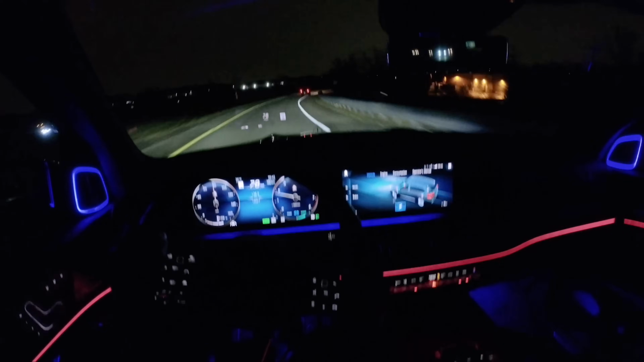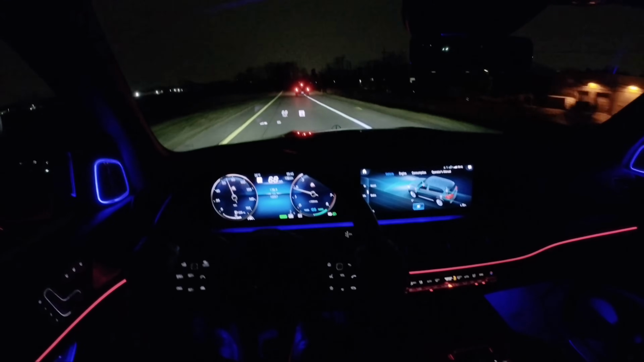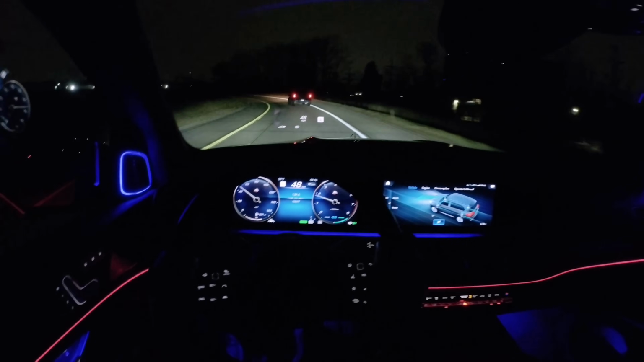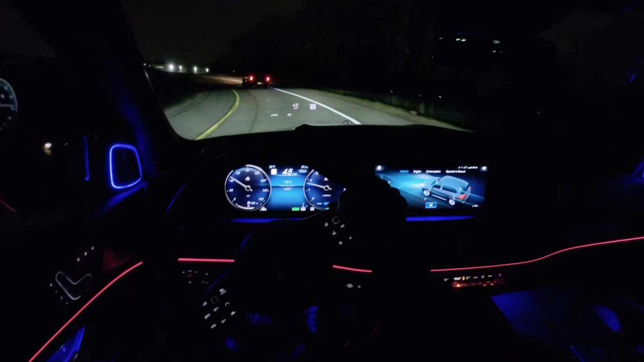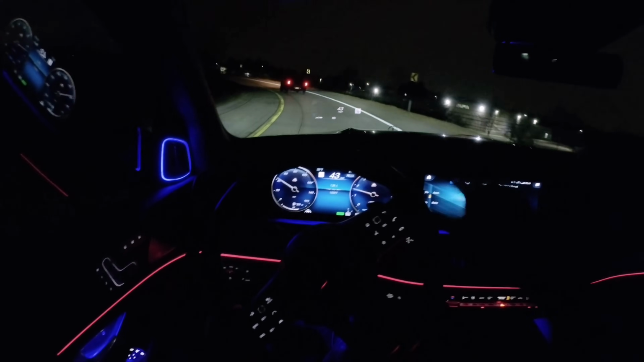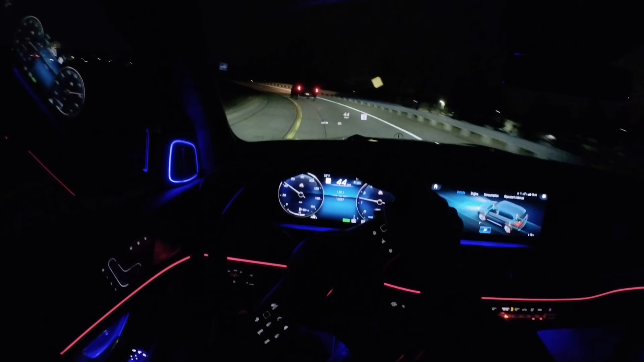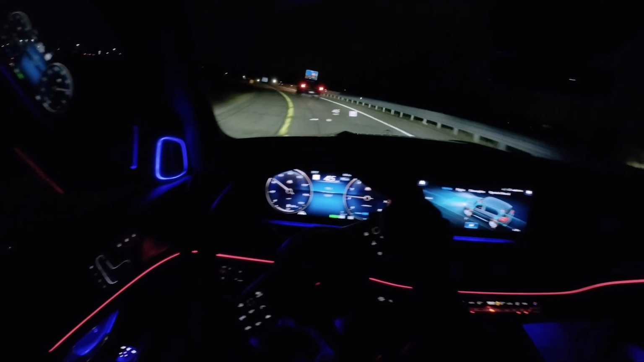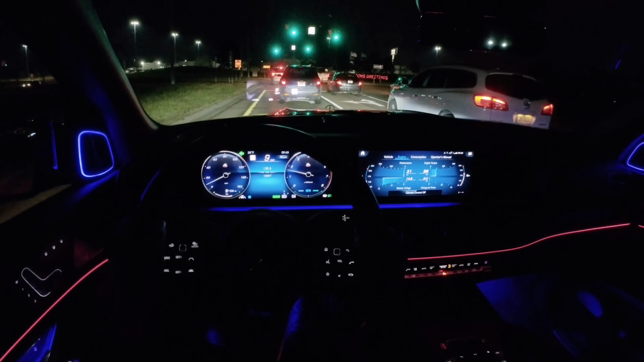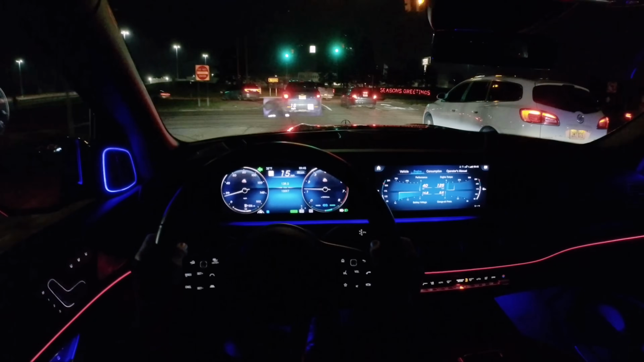At speed, it's very quiet. Virtually no road or wind noise. We're in curve mode right now, and you can see the suspension leaning in, lifting up that passenger side and tilting down the driver's side. Sometimes the loudest thing in here is the climate control.